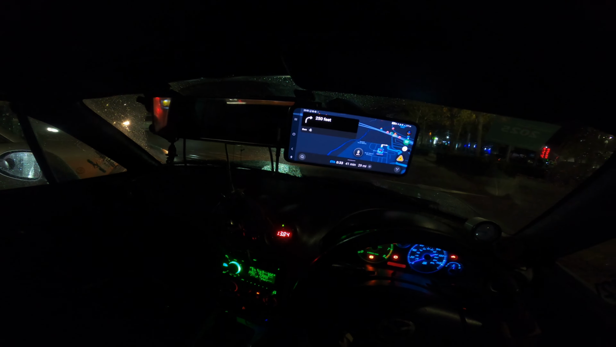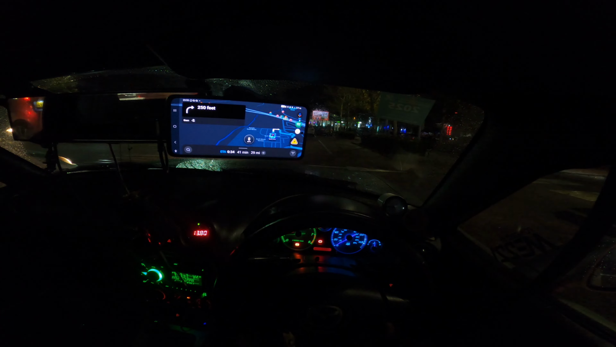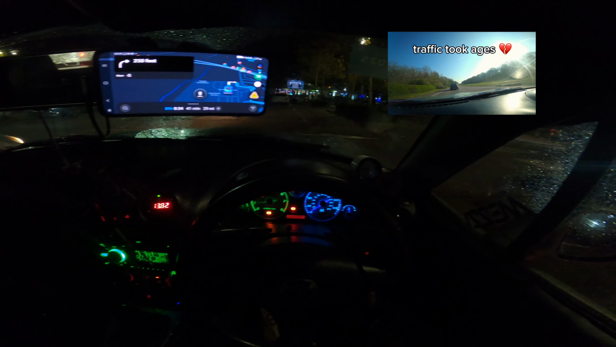I was kind of afraid of winter, like going out at nighttime it could be kind of shit. But honestly, this is kind of a vibe for real. It's just so quiet and going places, there's no traffic. It's not the same level obviously, but for example, when I went to Jap Fest, the amount of backlog on the highway was insane.